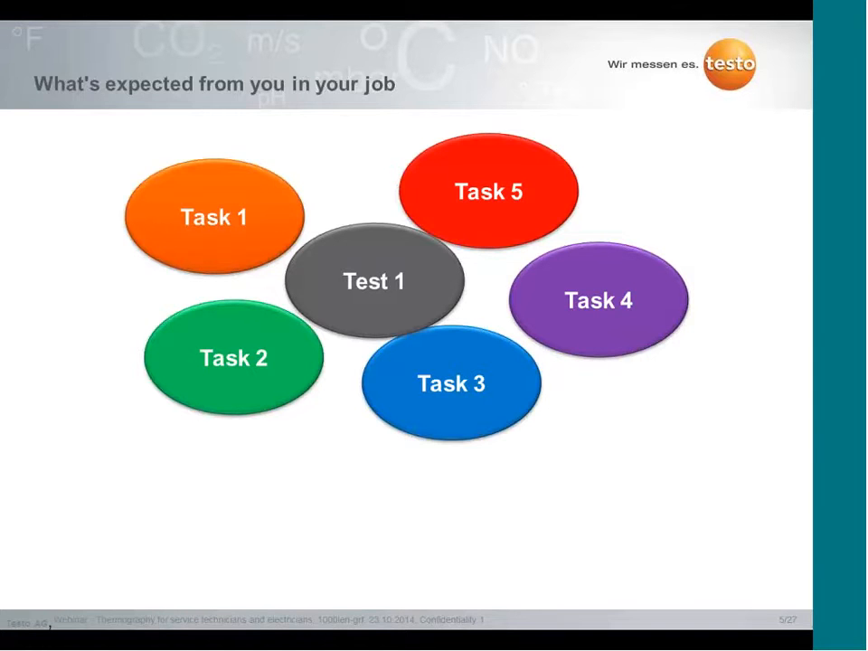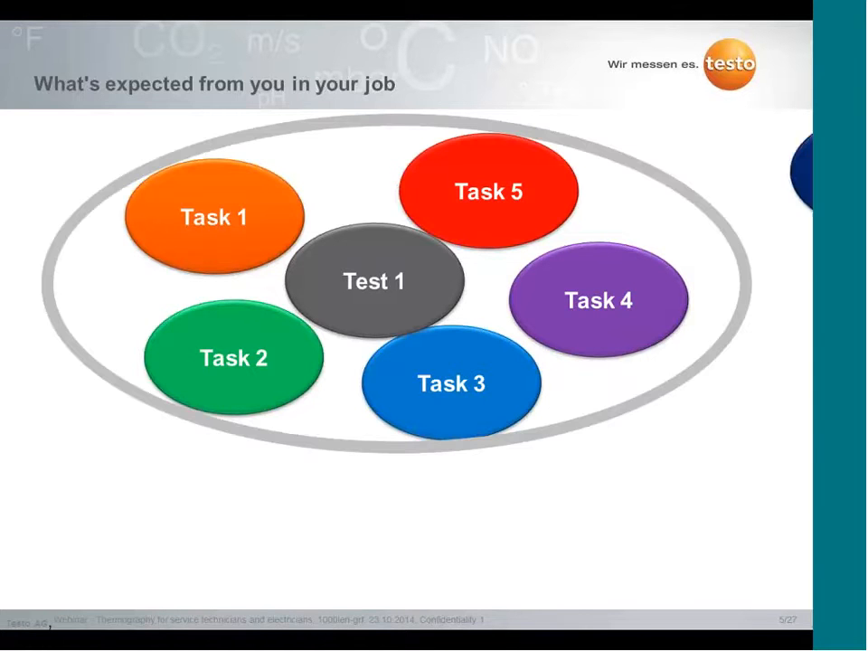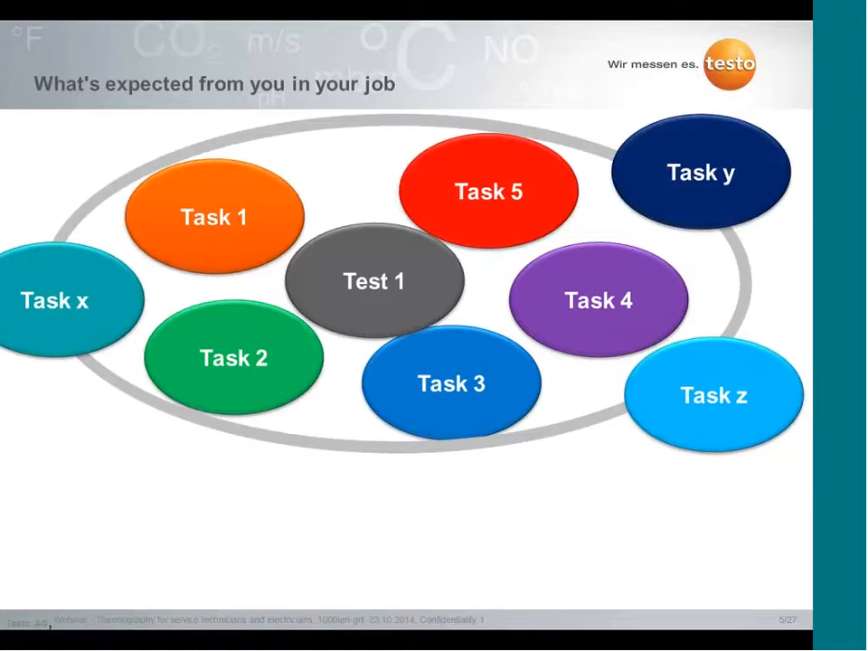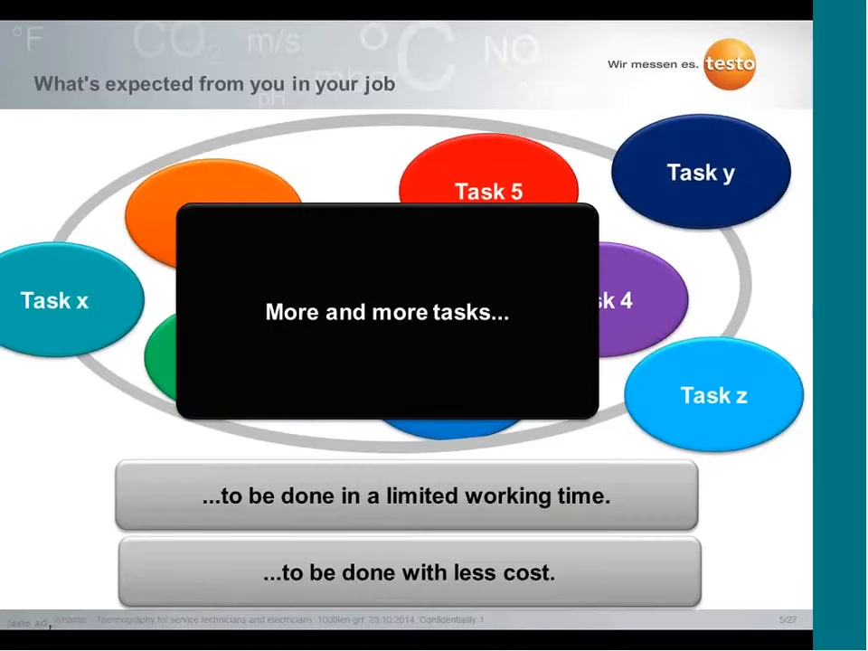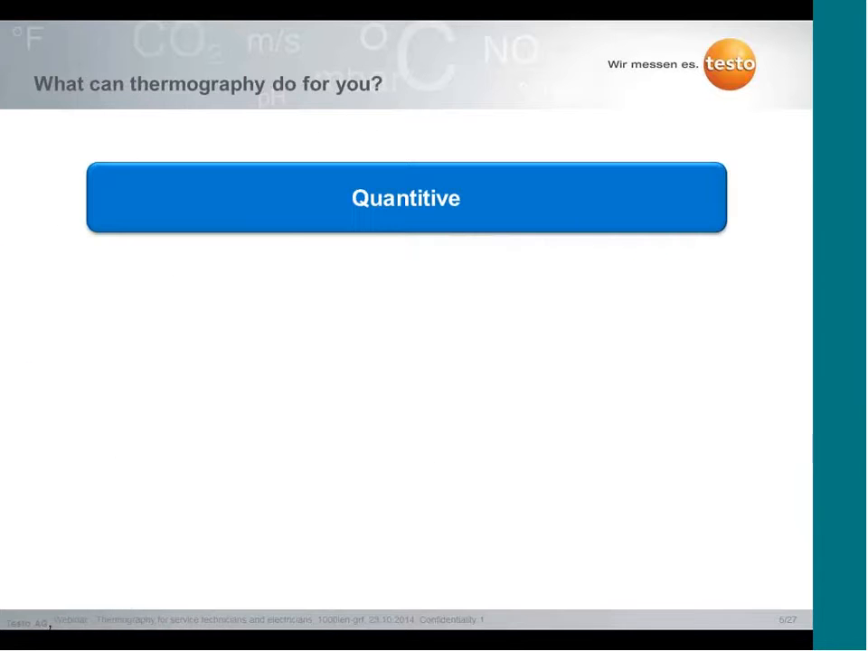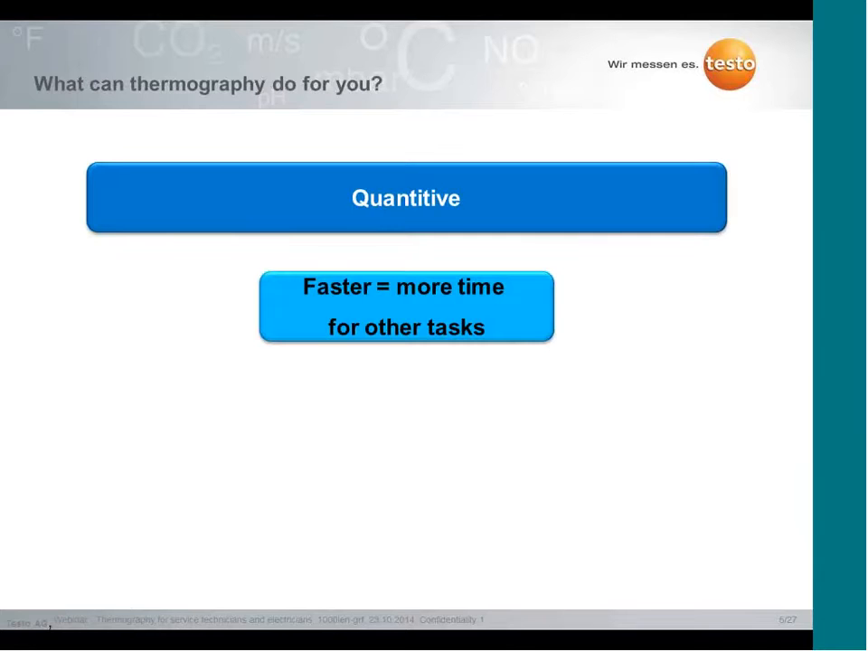You have a lot of daily tasks, and every day more and more tasks are coming to your hand. The challenge is that it should be done in a limited working time, or you have to do it with much lower costs. So we want to tell you how thermography can help you in this situation.